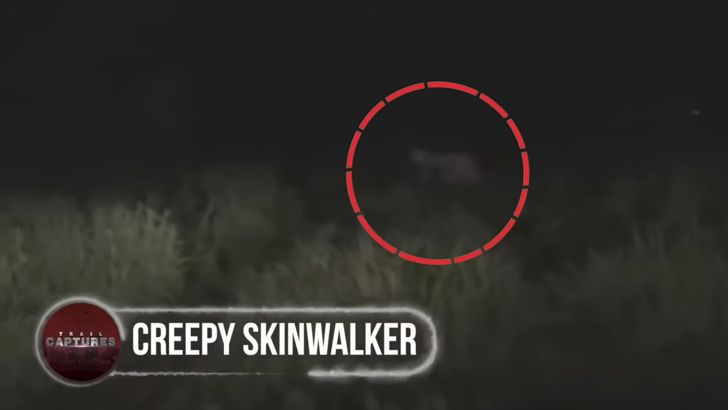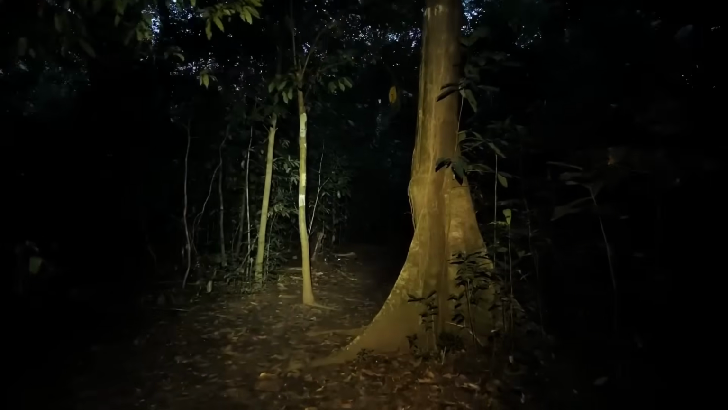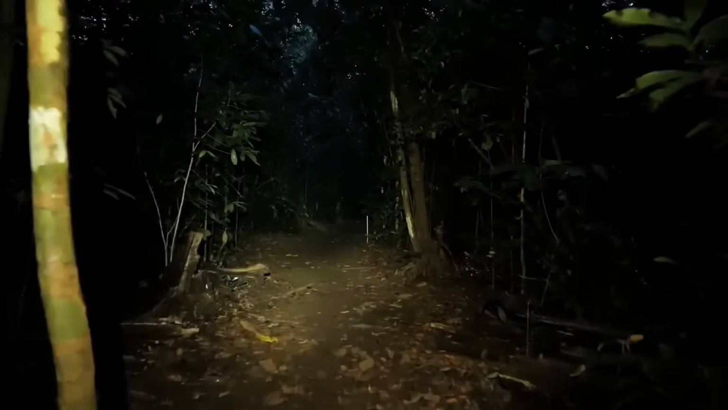Creepy skinwalker. It's not always Bigfoot lurking from behind one of the trees, but sometimes there are many other odd beings waiting for us. A couple, while driving in the middle of a forest, decided to stop their car to investigate the animal making weird noises. However, they were left baffled after watching this.